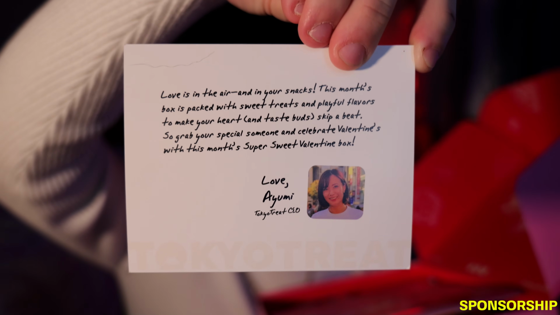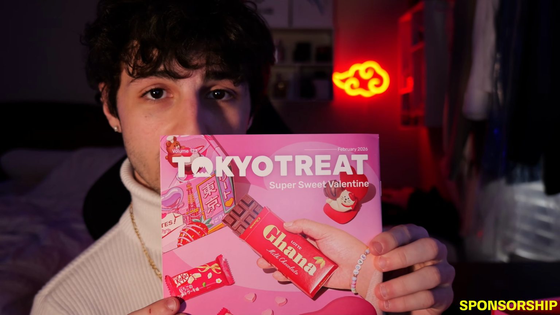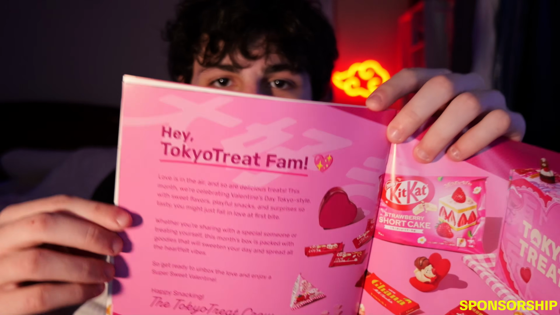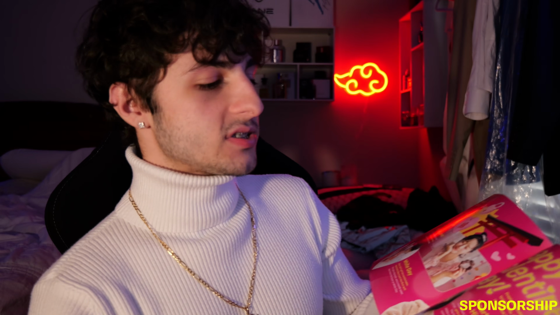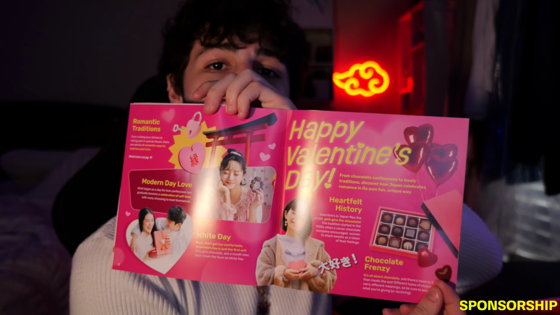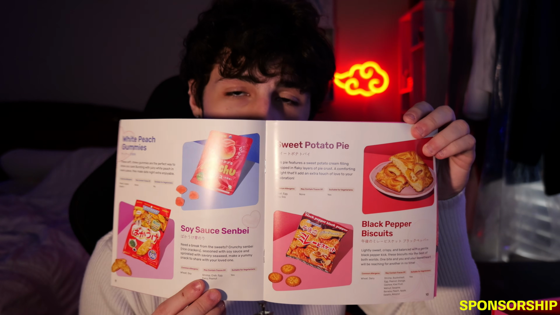See, that's like the best way to put it. I mean, honestly. Then obviously you get the booklet. I can go ahead and show you guys that actually. So it says Tokyo Treat Super Sweet Valentine. Right when you open it, you get this little QR code, which you guys can go ahead and scan. And then you're welcomed with a "Hey Tokyo Treat fam." I'll let you guys read this if you want to. And then you got this Happy Valentine's Day Heartfelt History. This is really cool. They actually include this in every single box so that you get a little bit of history and you can see where they've come from and where they're going. Then obviously you got some pages with the snacks that are in the box. So here's a couple to be shown.